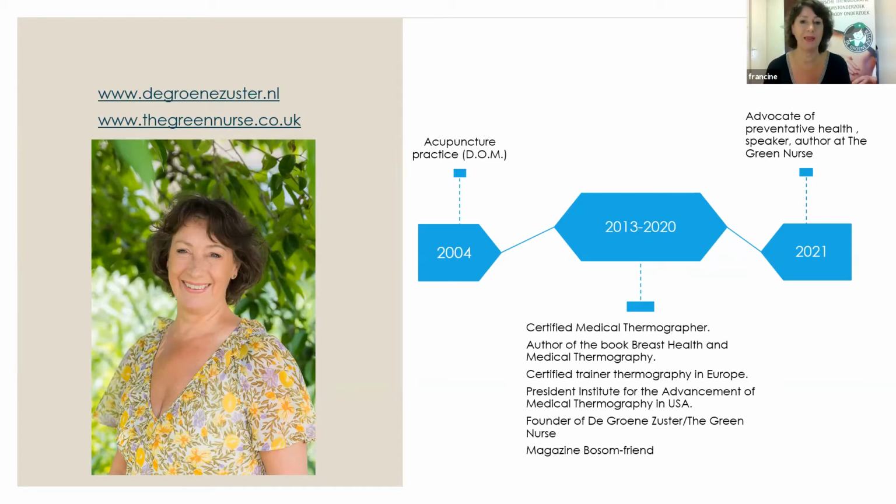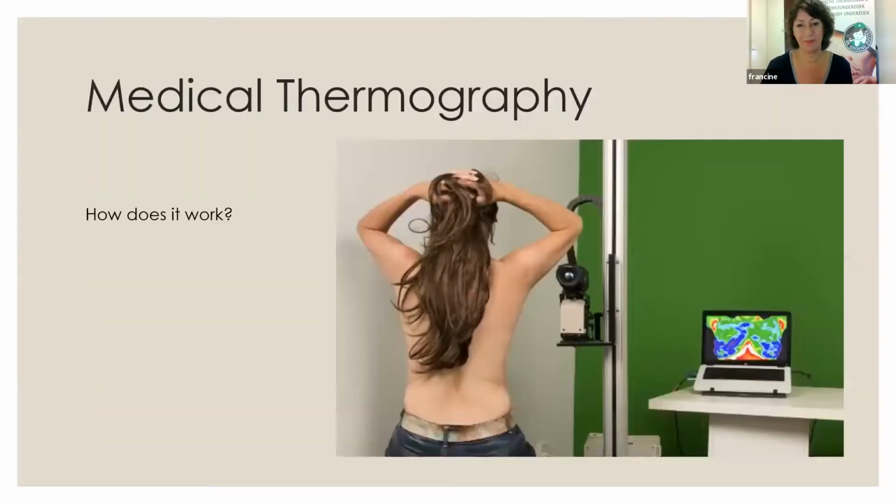Men also come in, but I will tell about that later. So that's how I got so much knowledge about what medical thermography is and what it is not, because it's compared so many times to hospital examinations, but it's so different. And I will tell you all about it.